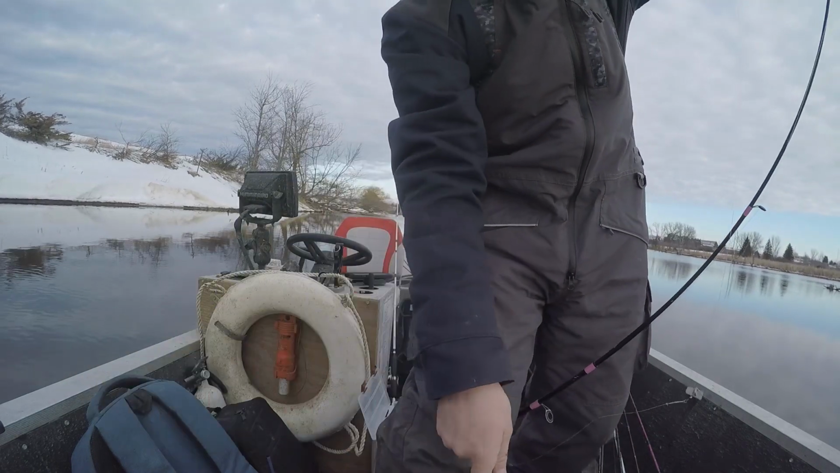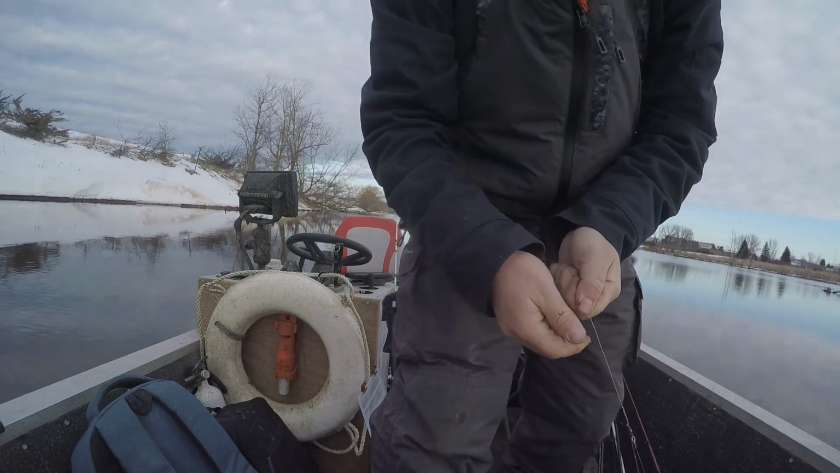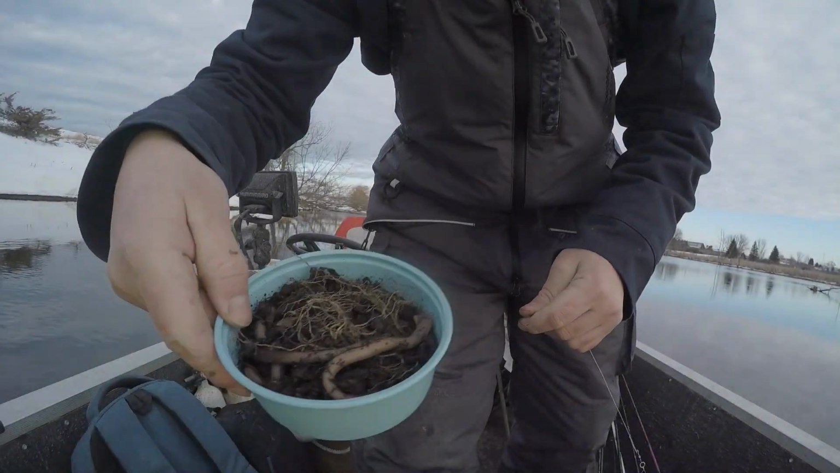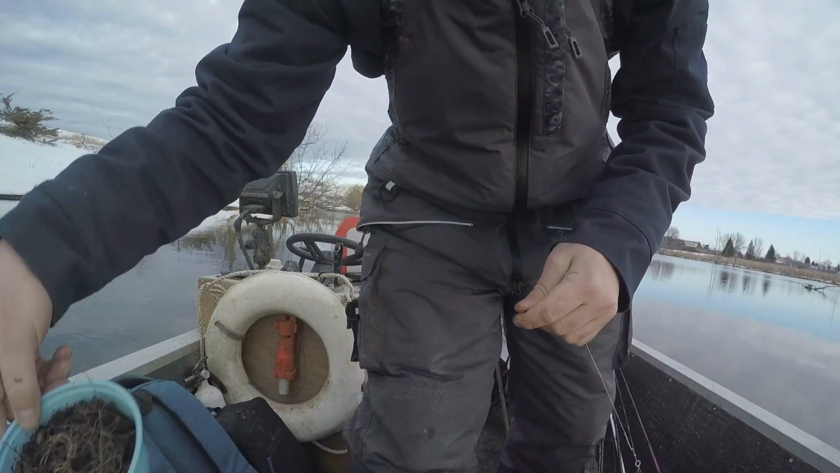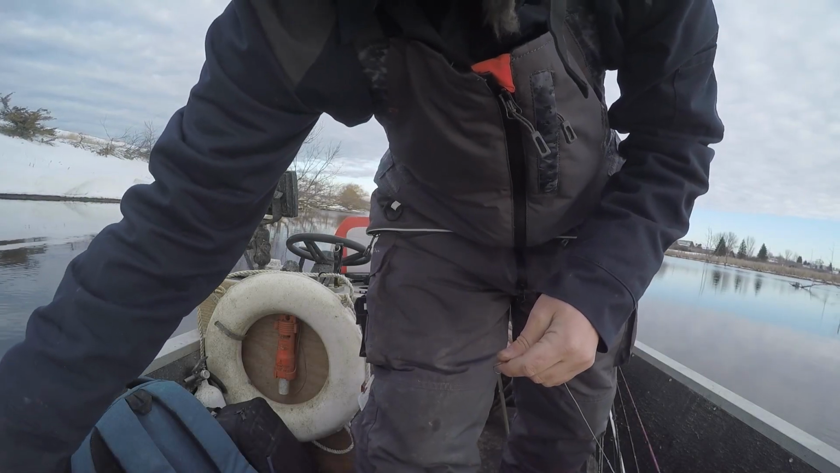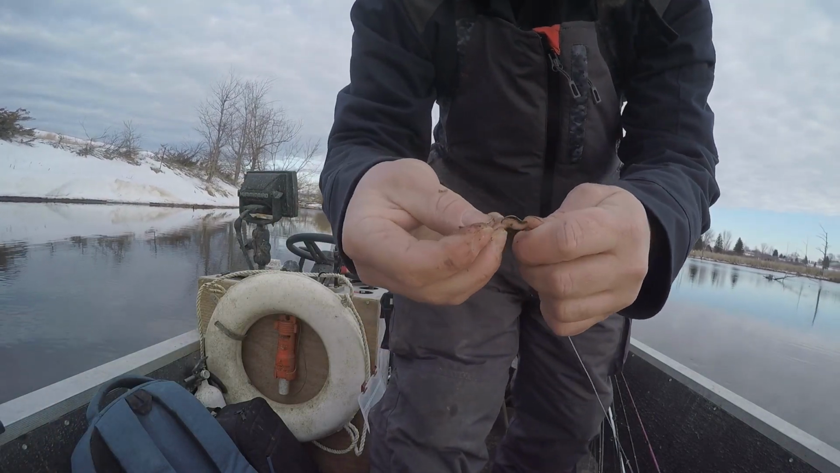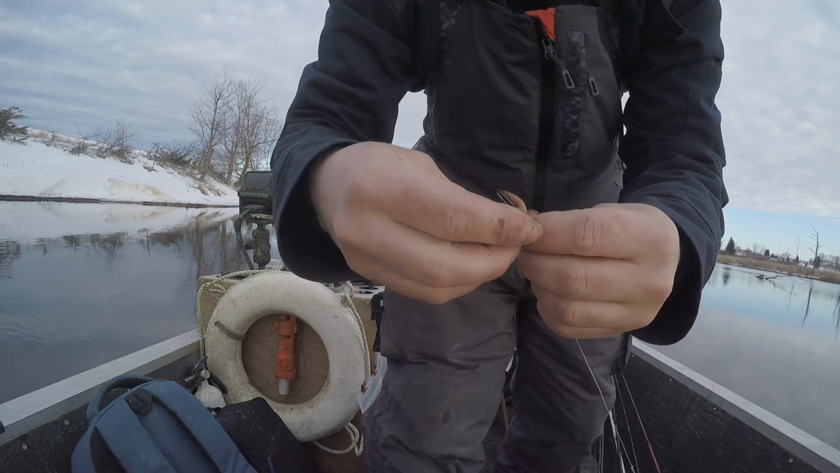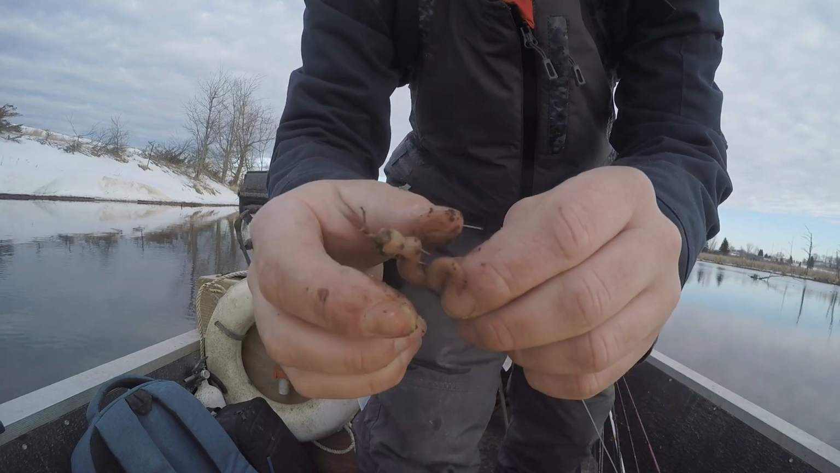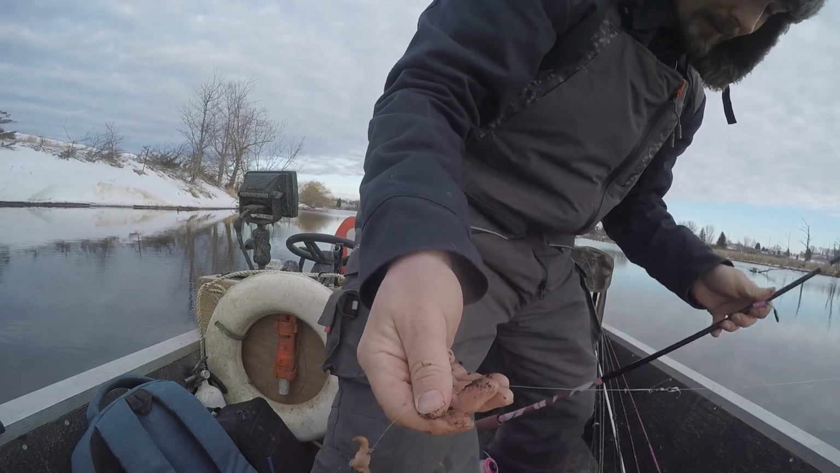So you end up getting something like that. Then take your favorite night crawlers. I cut mine in half, and I'm just gonna thread the night crawler on this hook. I think this is the size 6 hook in that pack. That pack comes with a bunch of different hooks.